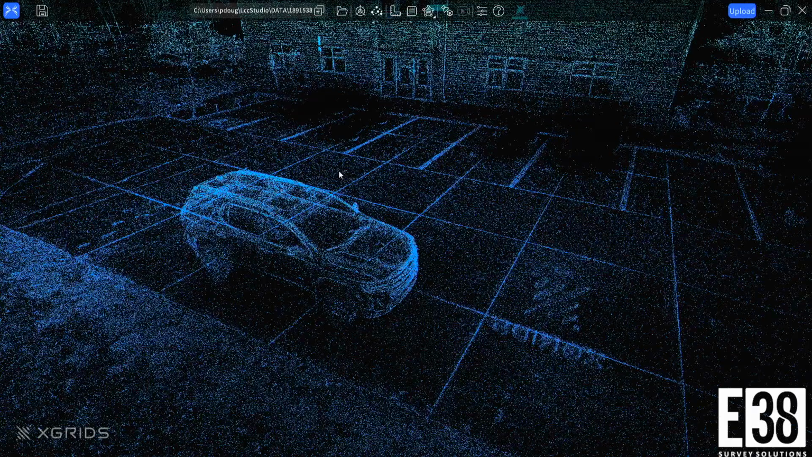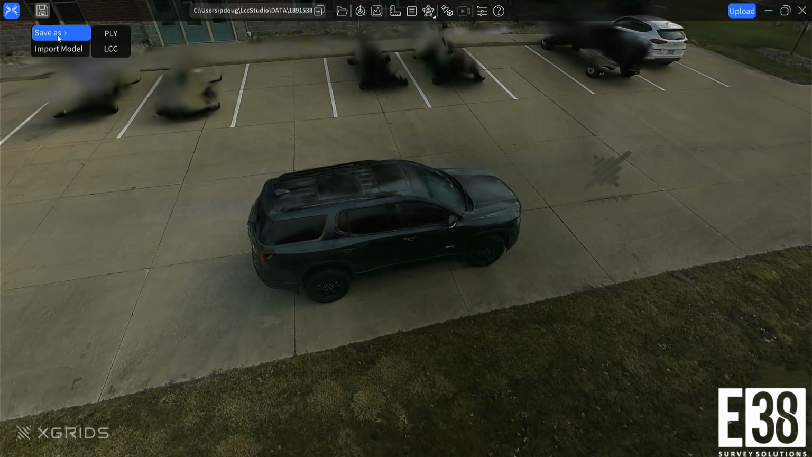The point cloud toggle will show us the LiDAR scan from our SLAM scanner. Finally, we can save our changes and export in PLY or LCC.